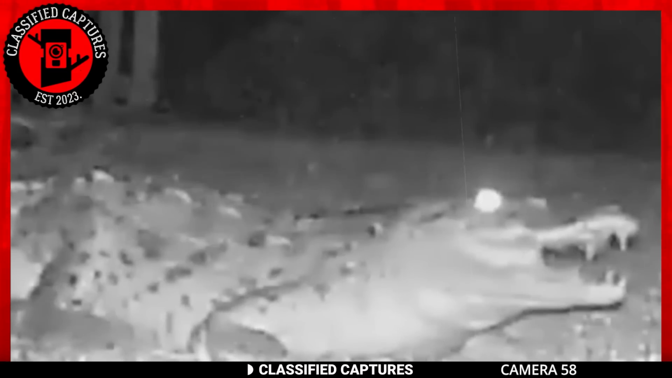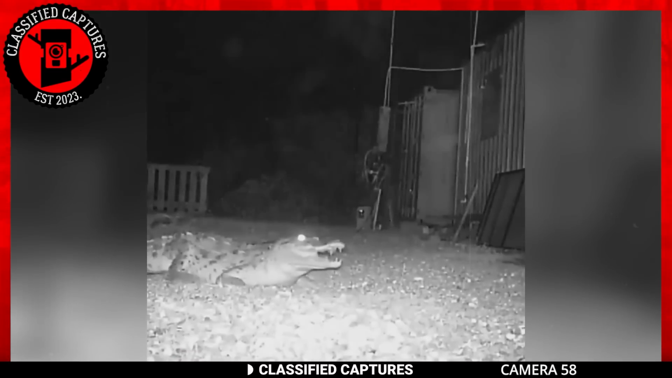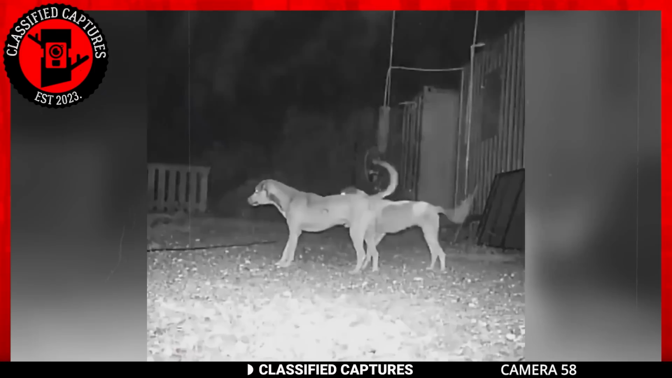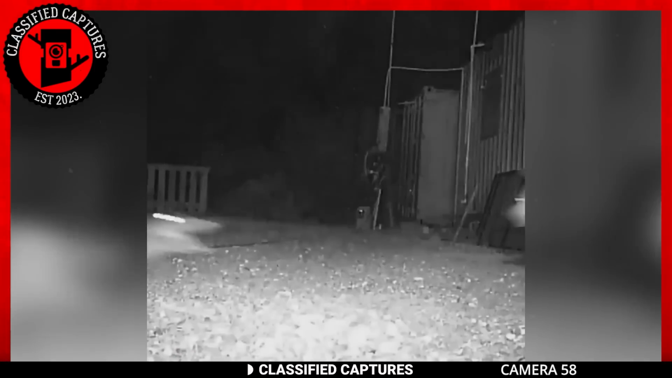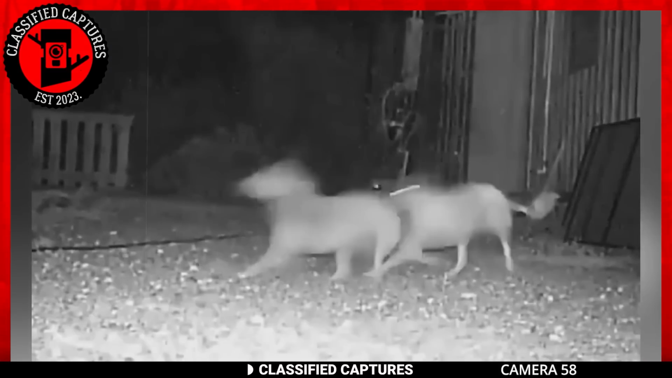Animals are known to be territorial, and it's clear that this alligator is trespassing into what appears to be a town center. This gives the dogs a legitimate reason to assert their dominance and defend their territory. But this gator seems to not have any interest in the rules of boundaries, but rather goes ahead to bully the dogs in their own homes.